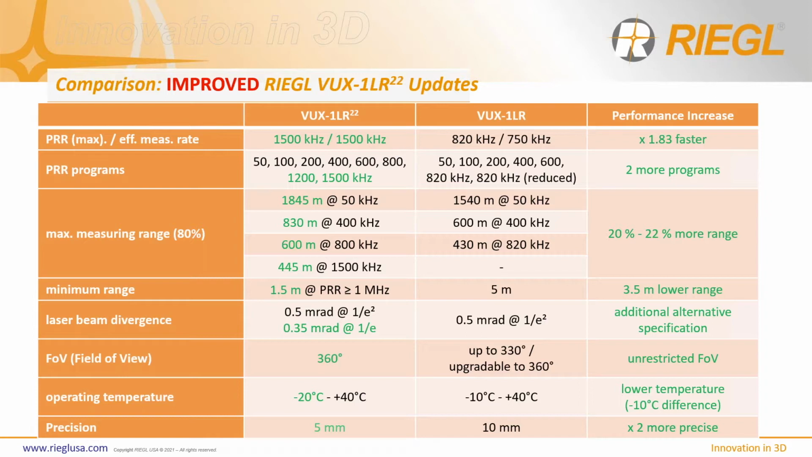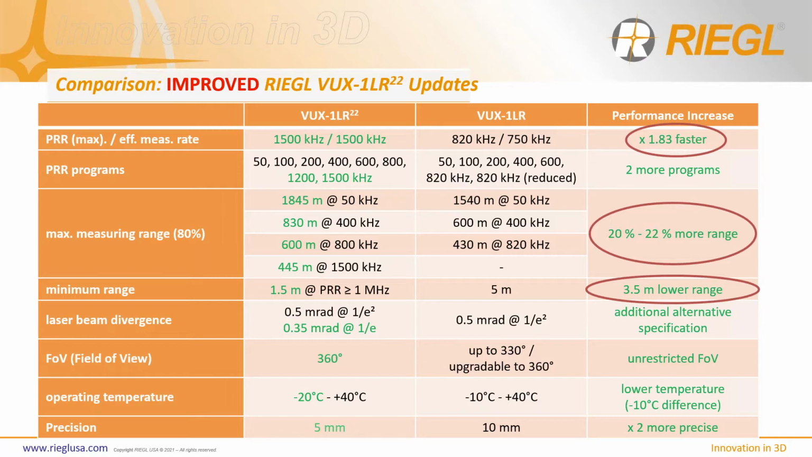For our new VUX-1 LR, let's take a dive in and see if you've operated the new VUX-1 LR at the maximum 1500 kilohertz laser pulse repetition rate compared to the previous 820 kilohertz. This makes it 1.83 times faster, offering up to 22% increase in its ranging performance and a significant reduction of 3.5 meters in the minimum range. And it is now 2 times more precise with precision at now 5 millimeters.